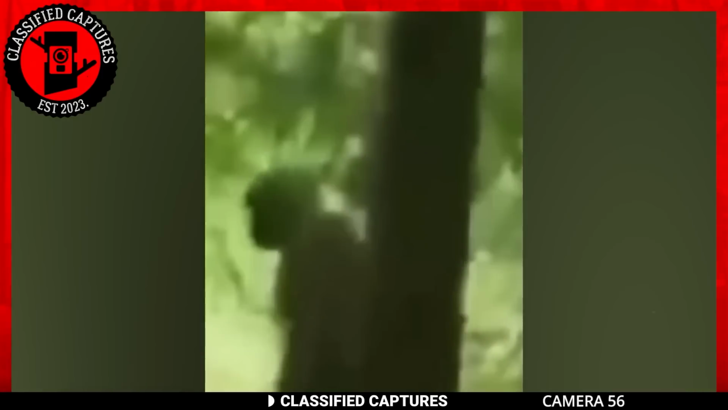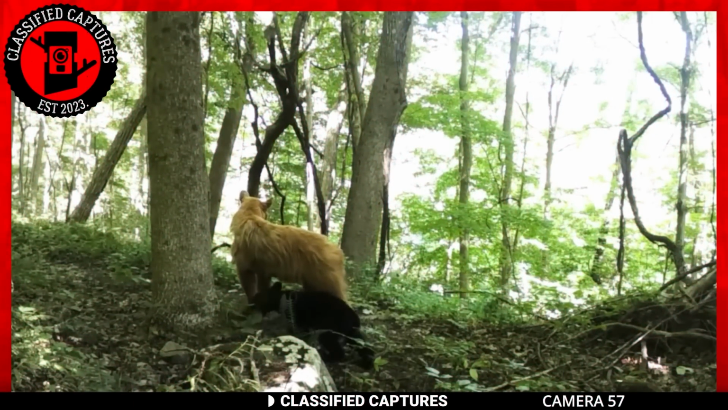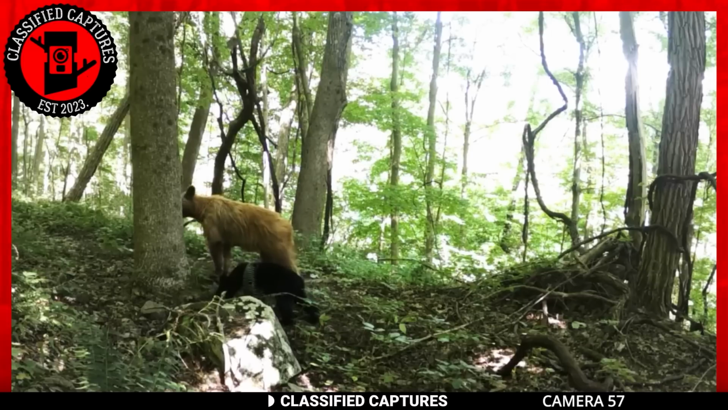We most likely would have had a missing persons report on our hands without even knowing why or how they went missing. I really do believe this is how many people suddenly disappear without a trace. What about you? In this footage is a black bear that has gotten too close to a trail cam and attempted to destroy it.